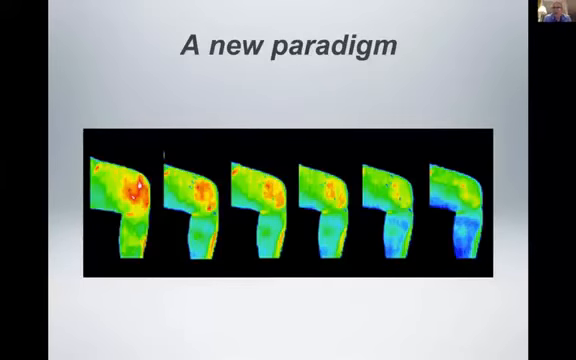And I really love showing this slide to physicians because I remember the first time I saw it, it's obvious that thermography is doing something different than what we were taught in medical school, because there's no vascular trunk here, there's no nerve trunk, there's no structural thing that is causing this inflammation to go away.